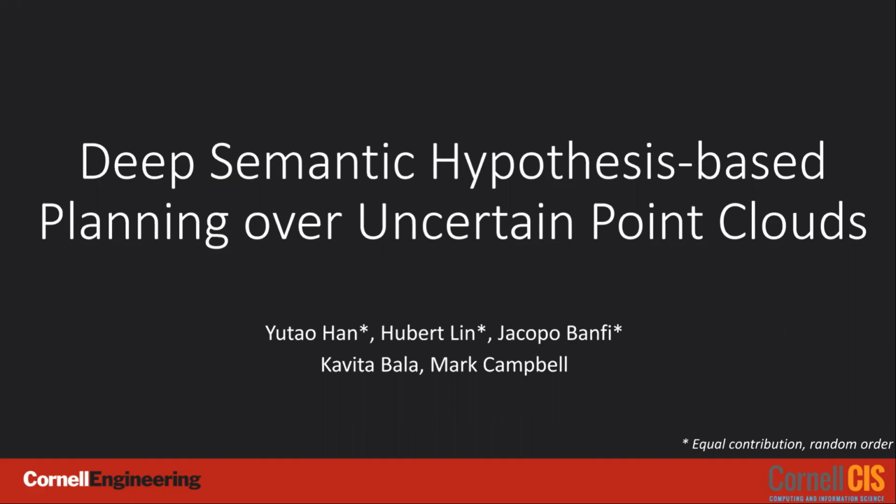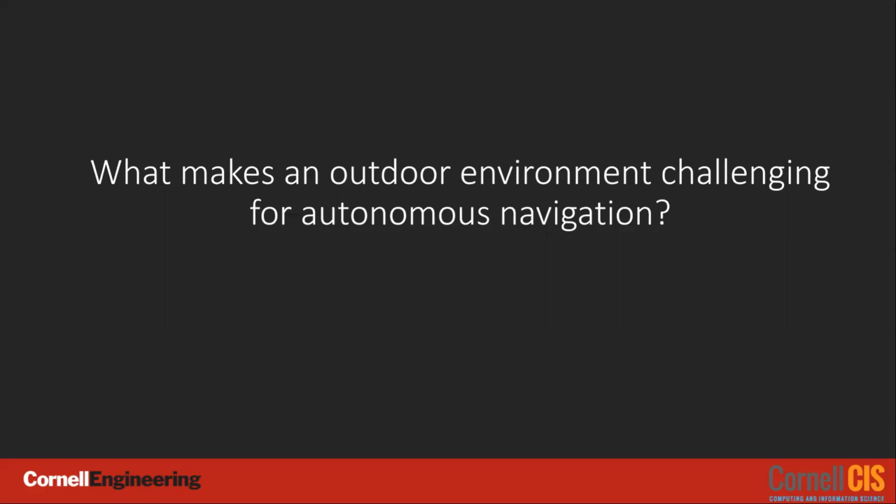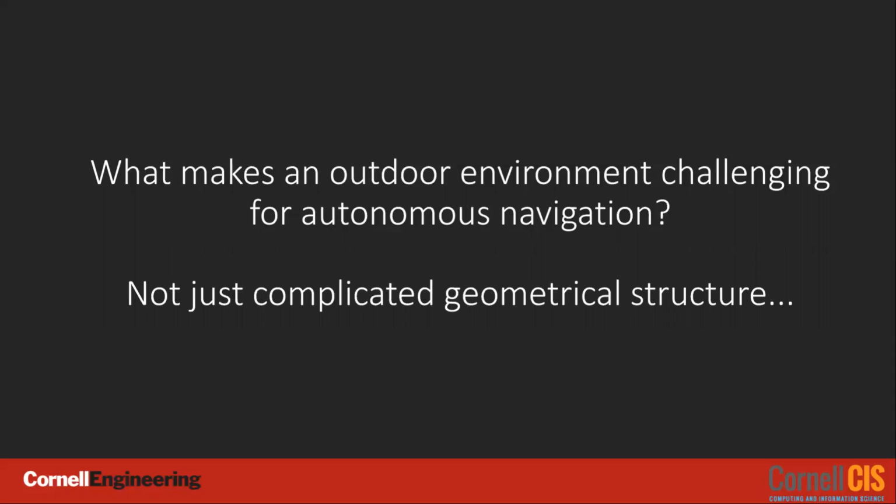We present deep semantic hypothesis-based planning over uncertain point clouds, a framework for a novel uncertainty-aware hypothesis-based planner for unstructured outdoor environments. Traditional planning literature is mainly based on planning in structured indoor environments. When planning in outdoor environments, there are unique challenges which are not present in indoor environments. One of these challenges is assessing terrain safety.